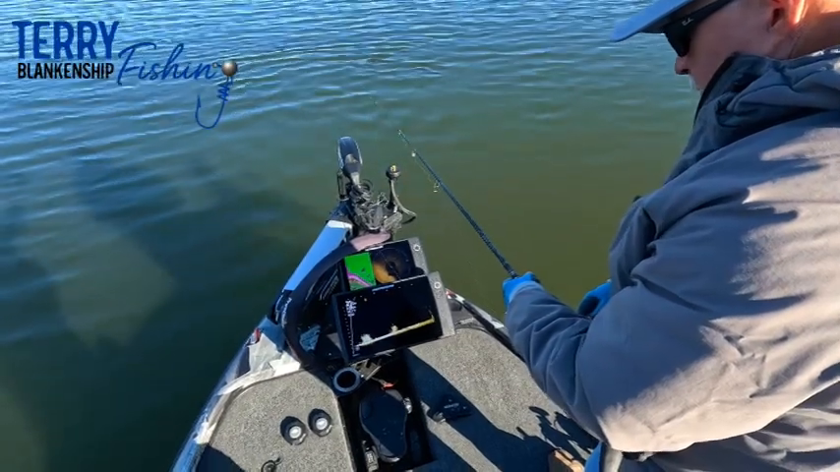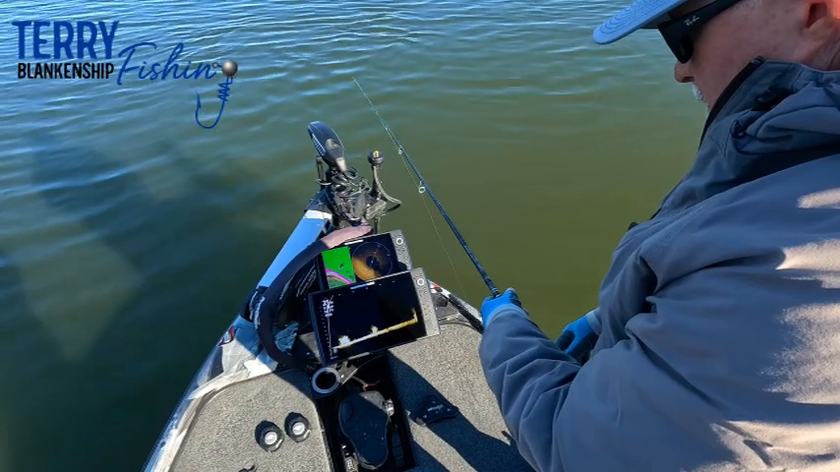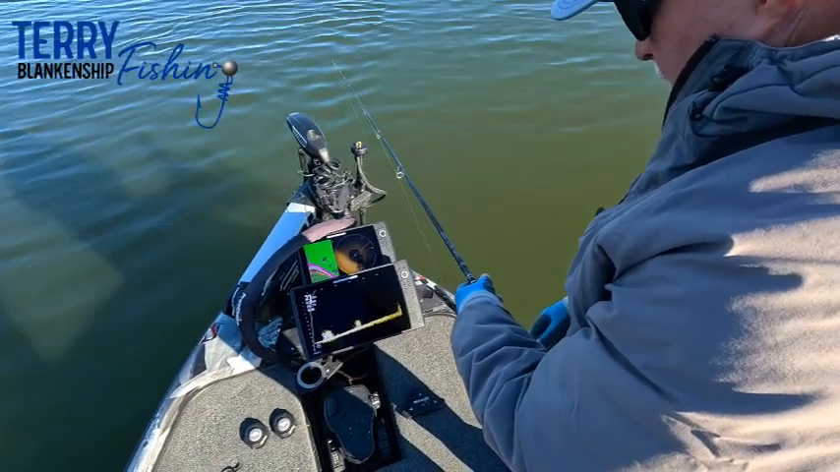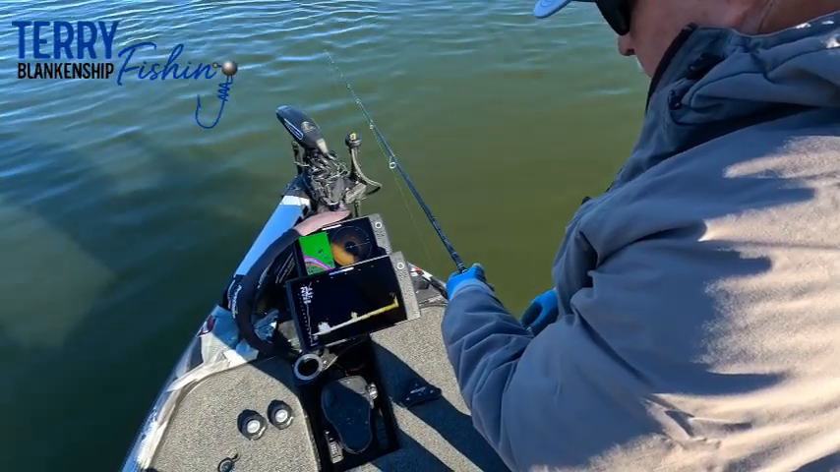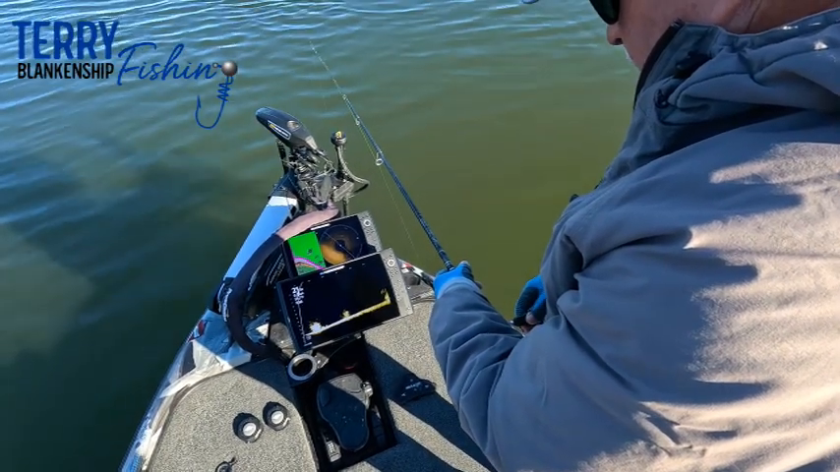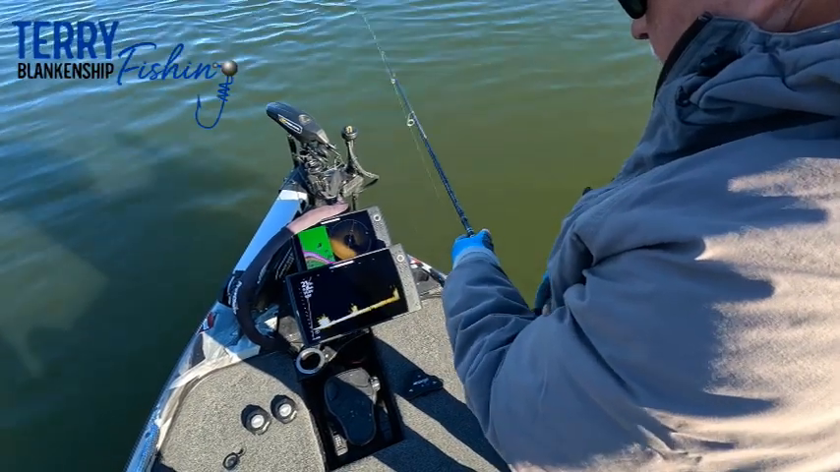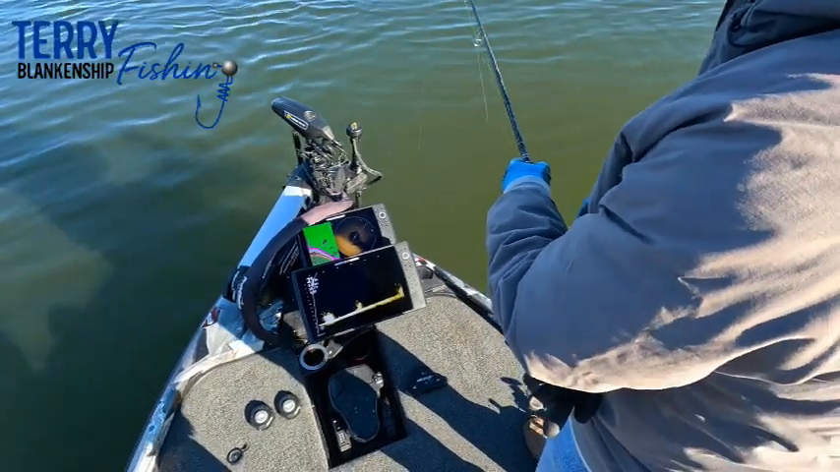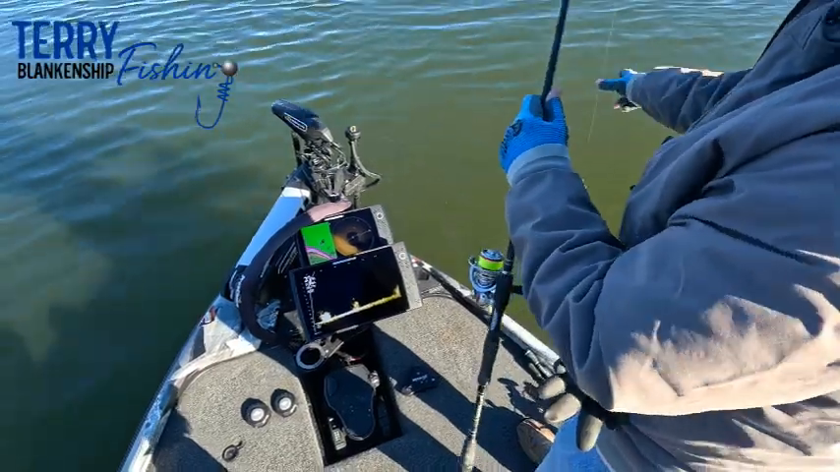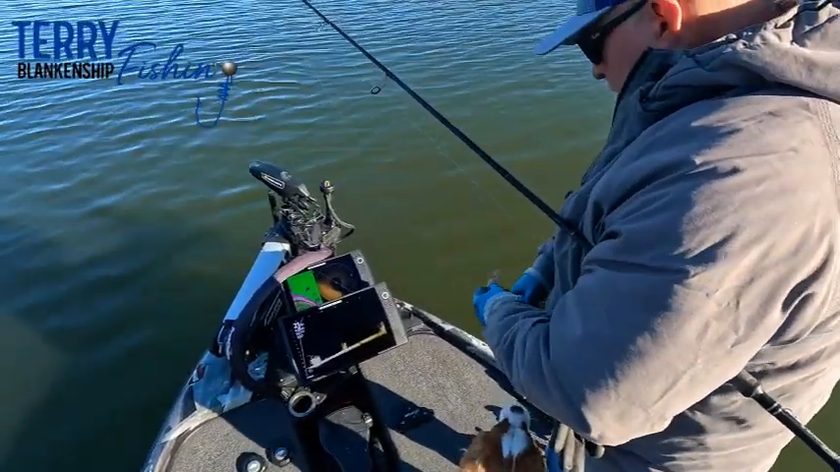This time I'm going to try to snicker one a little bit. I want to just ride it right around the top of that brush pile. And we'll see if we can get somebody to come out of there to get it. There's one coming up to look right there. It's a little guy. Need a lick.